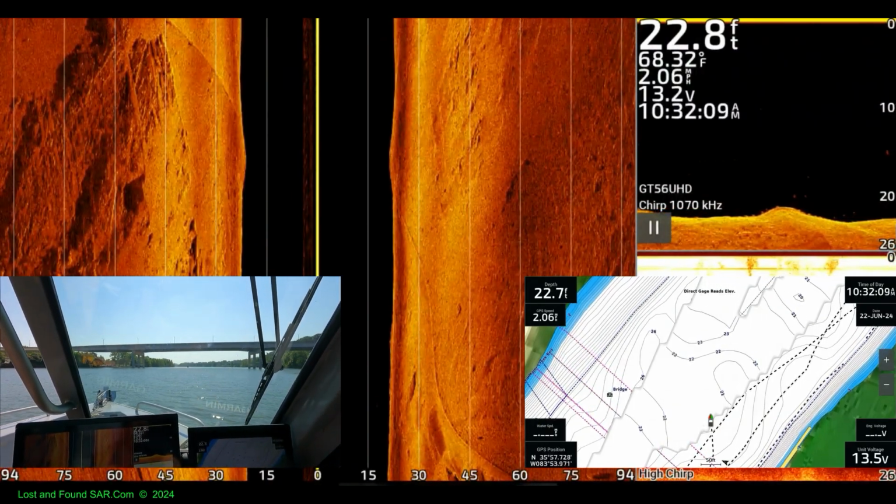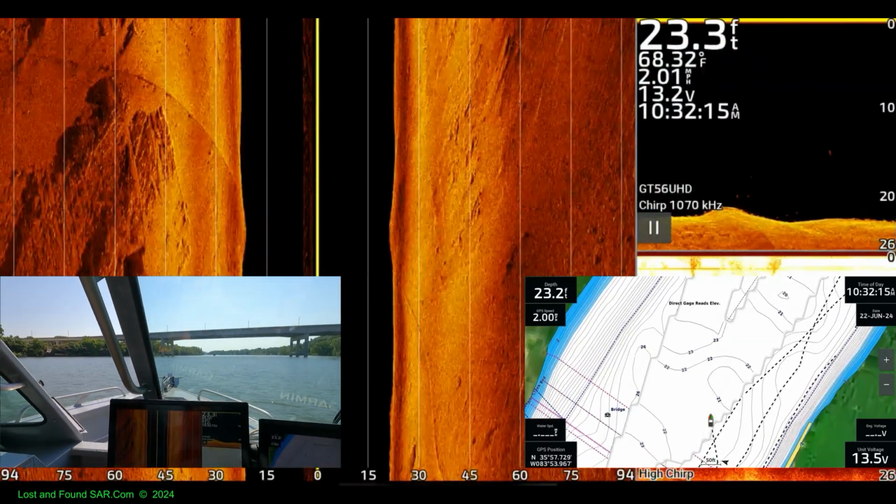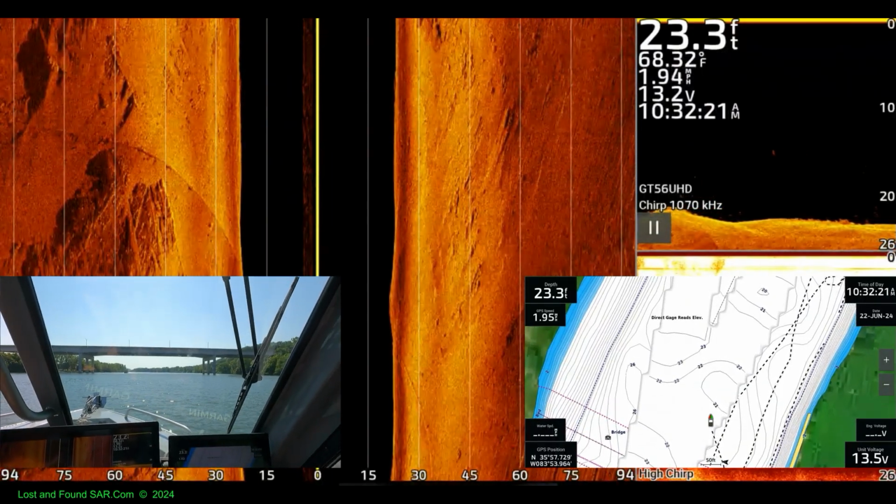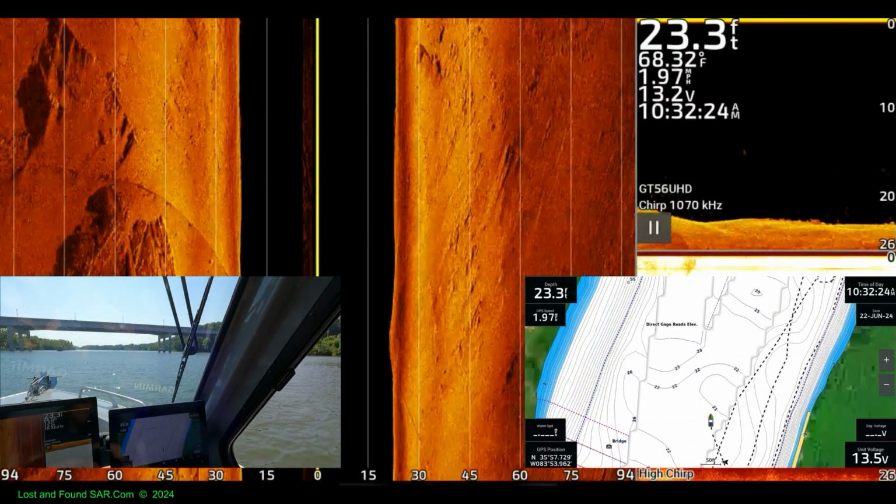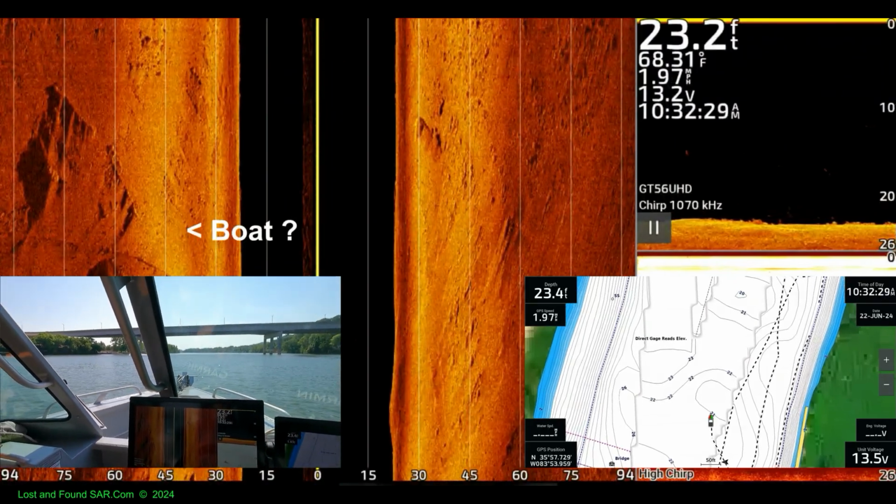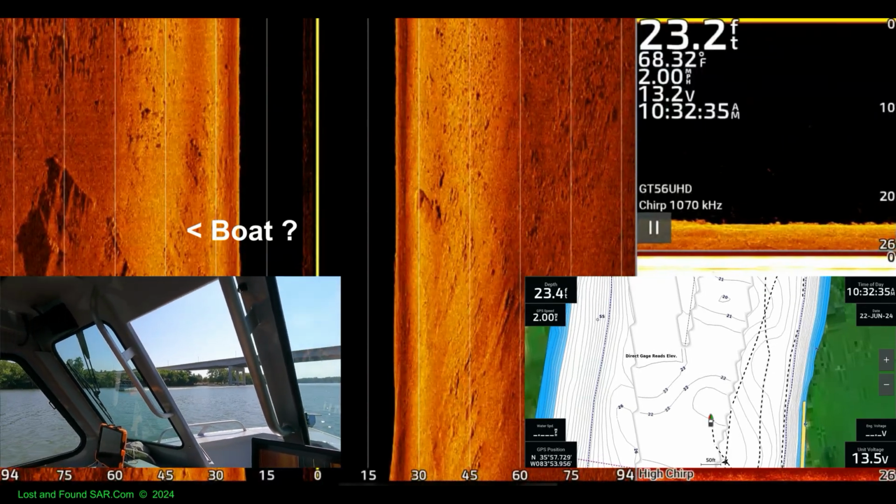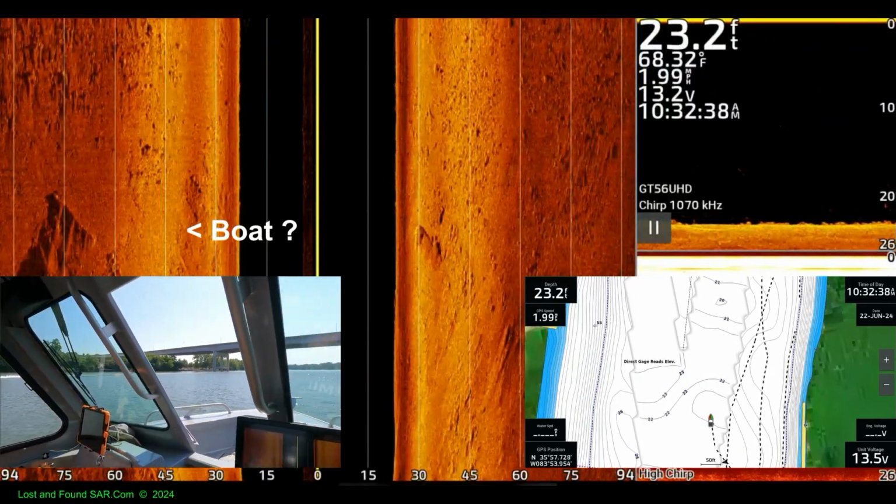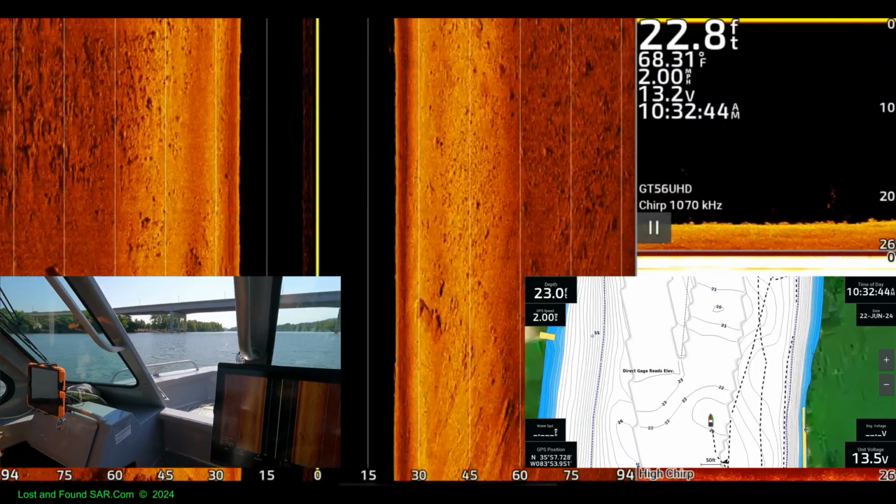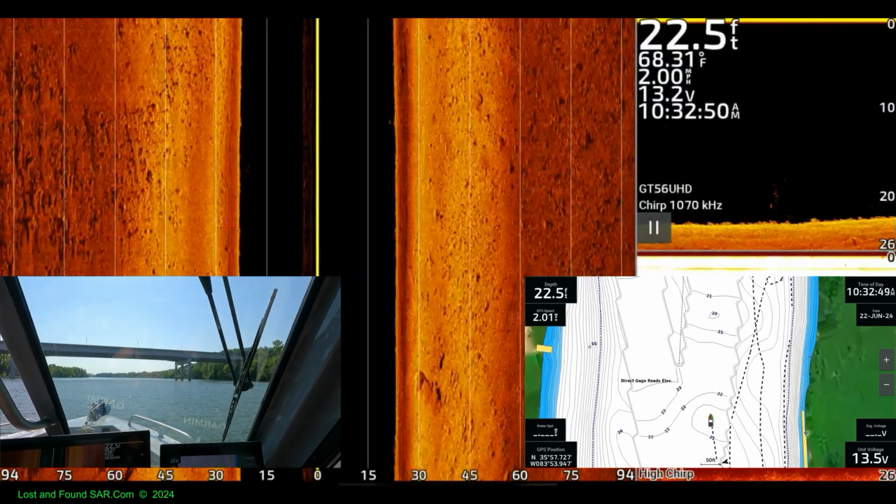There's a boat coming at us. Yep. Okay. You say car was... car was way up there. Wave at him. See, people are going to see that in their videos. Then I got to tell you how to be nice. I was looking at the sonar. I know. Just kidding with you.